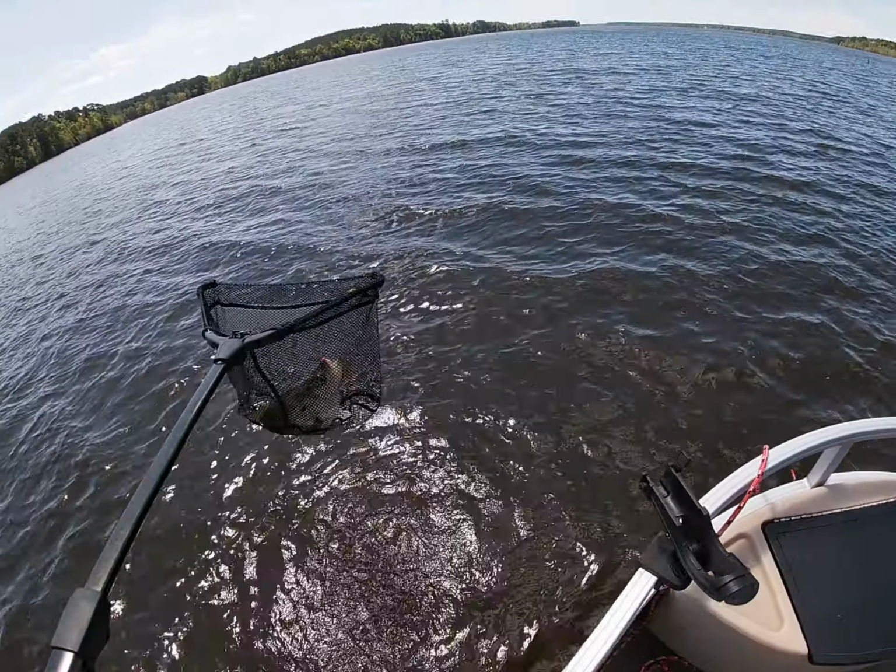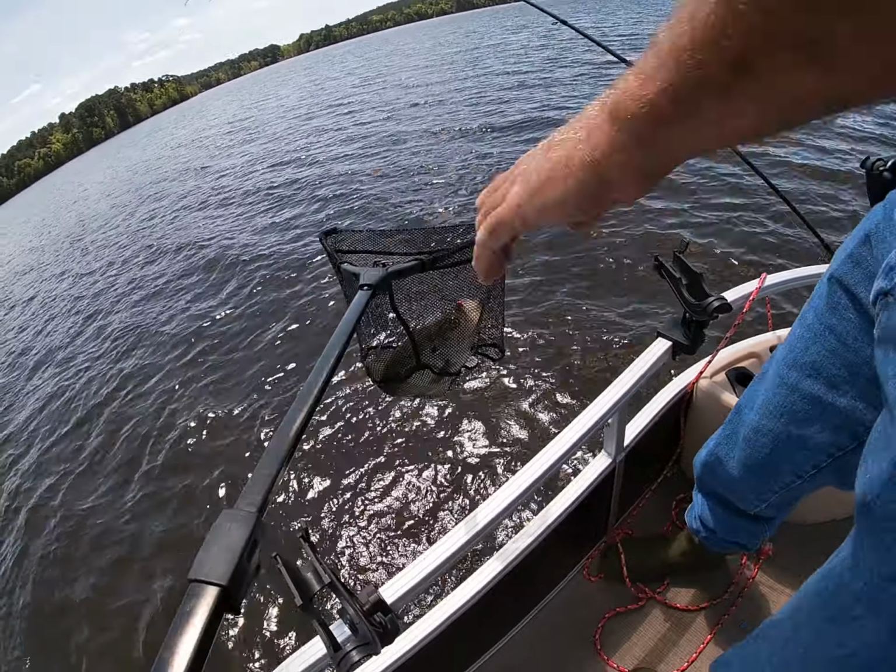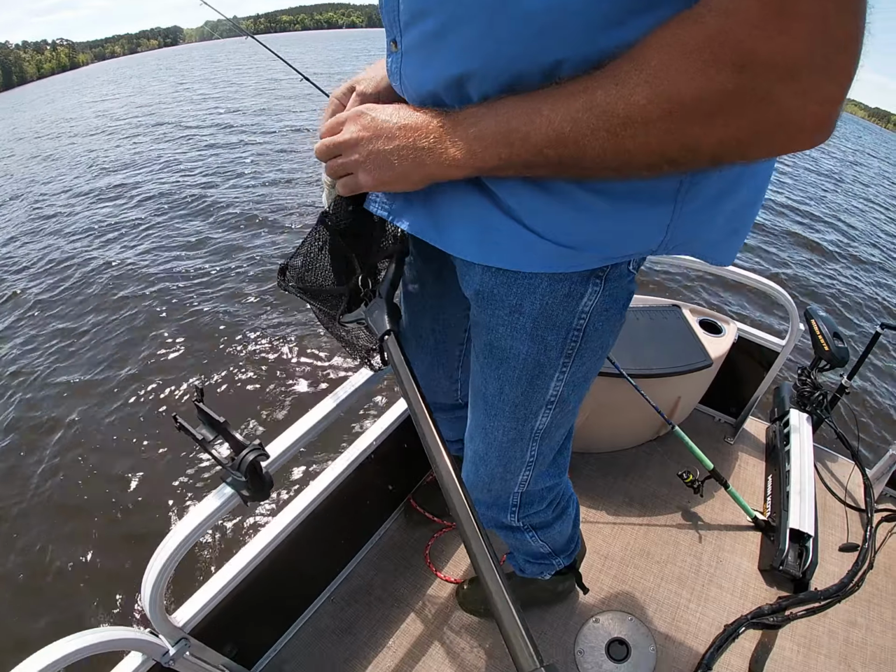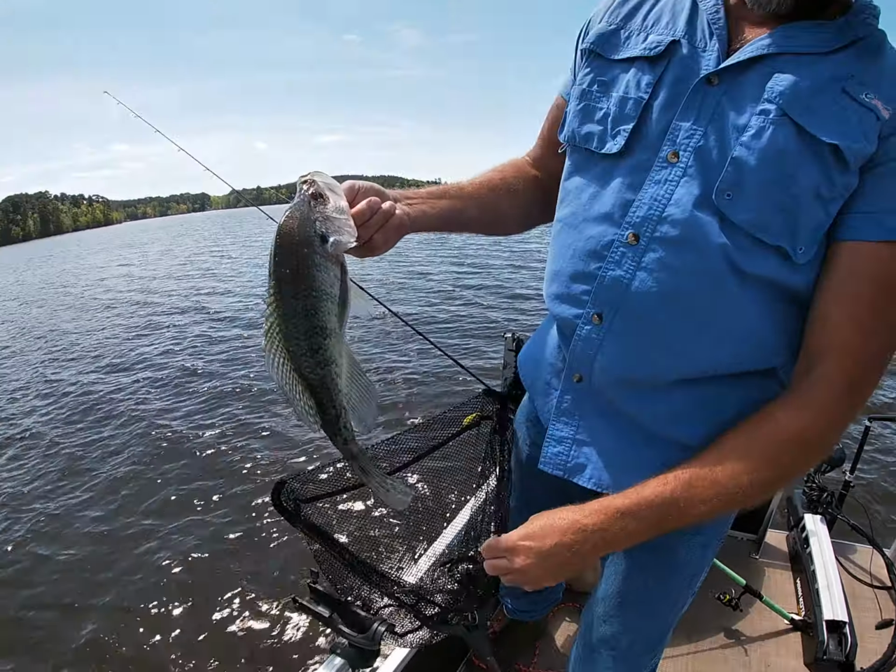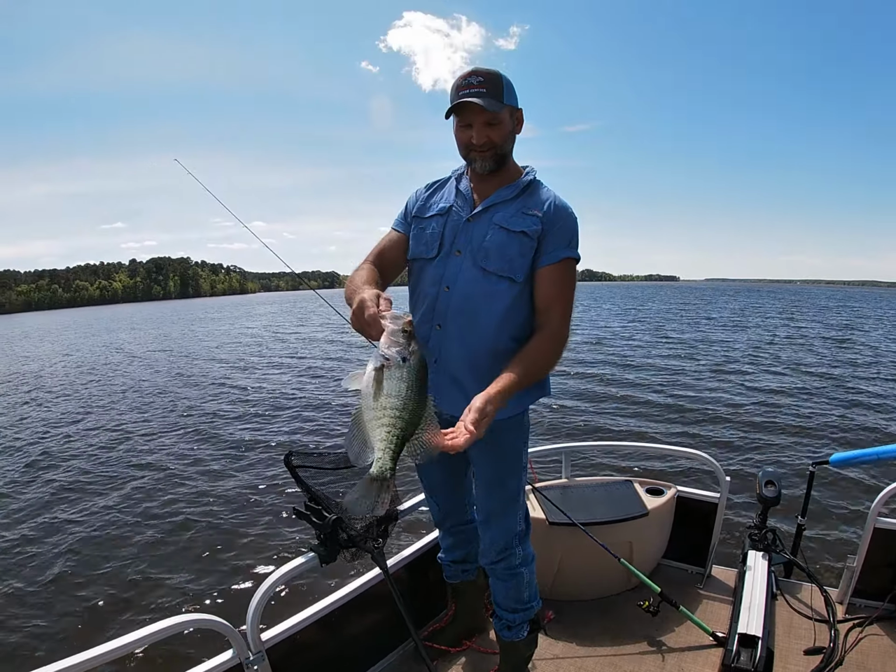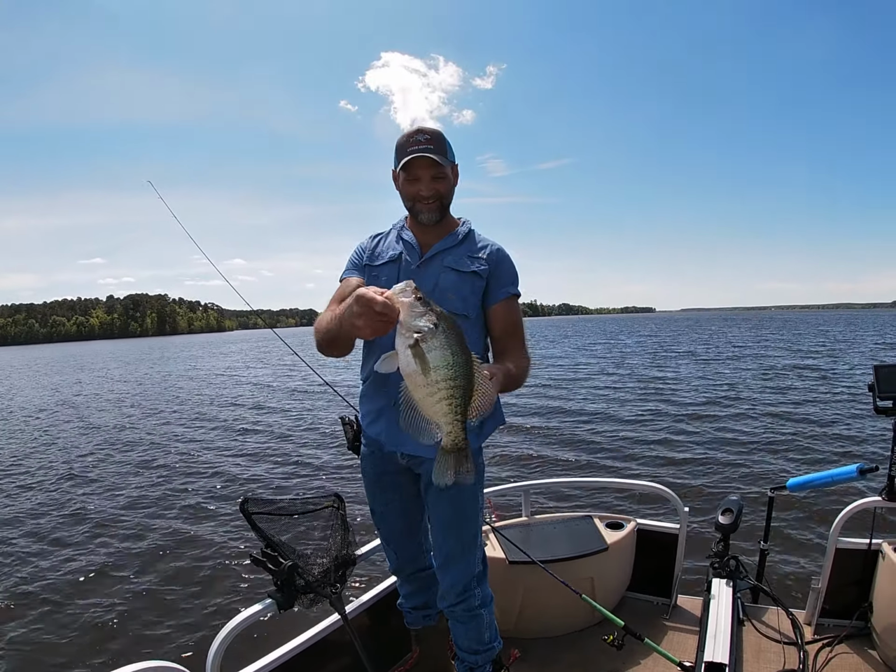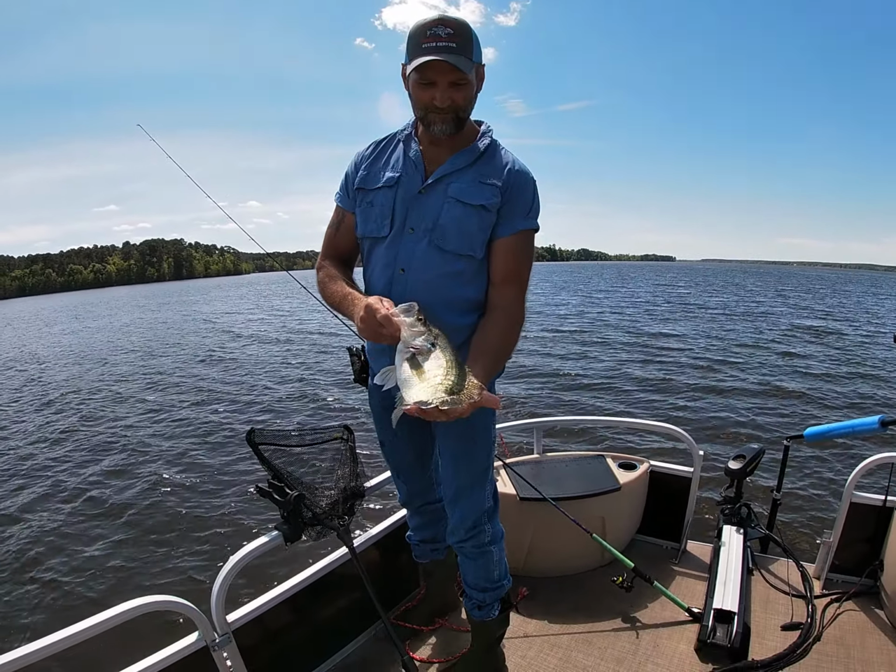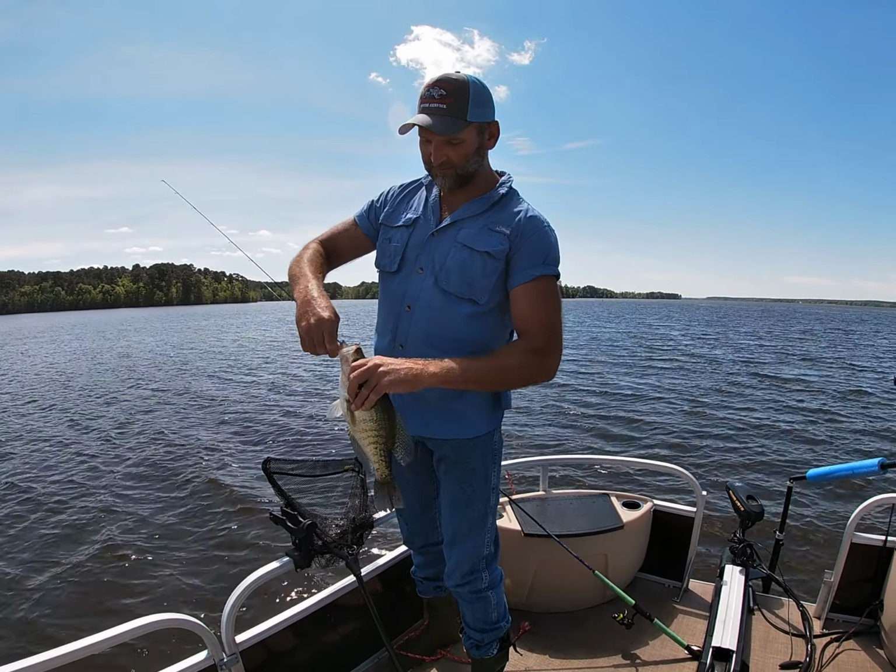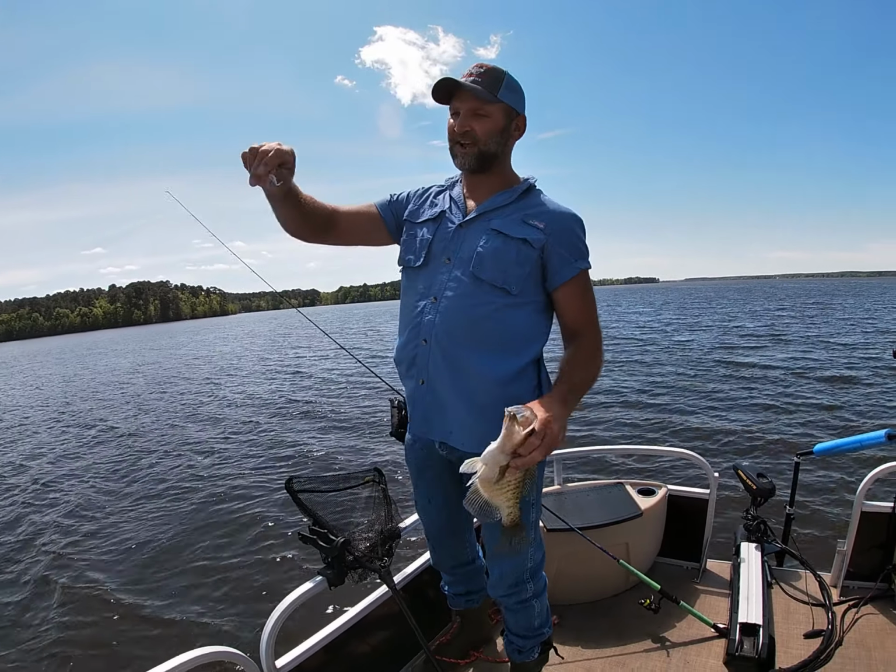Oh yeah, that's a slab. Slab, boys. Look at the size of that fish. We're gonna have to get the scales out for that one. Look at that. Boy, that thing ought to be a 2-pounder. Look at that fish. It looked huge on the screen too, didn't it? Yeah, it did. Looked like a big blob down there, a big old football. Where's the scales?